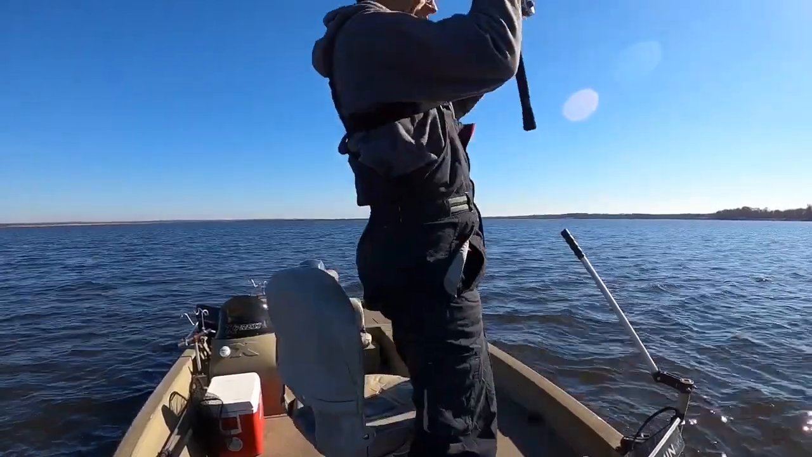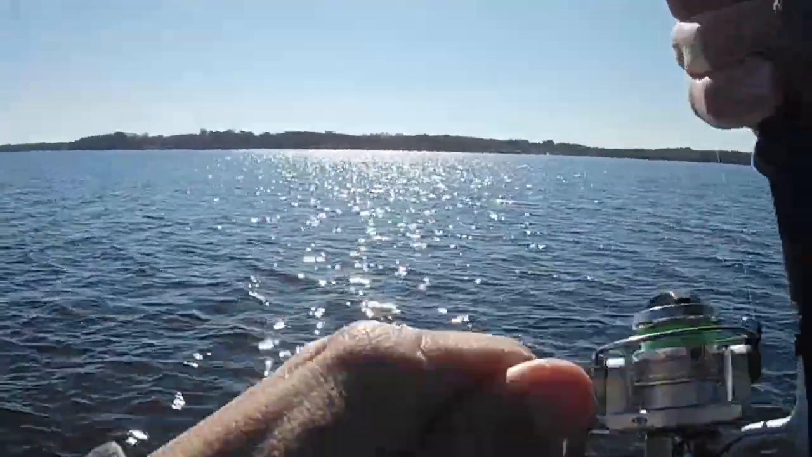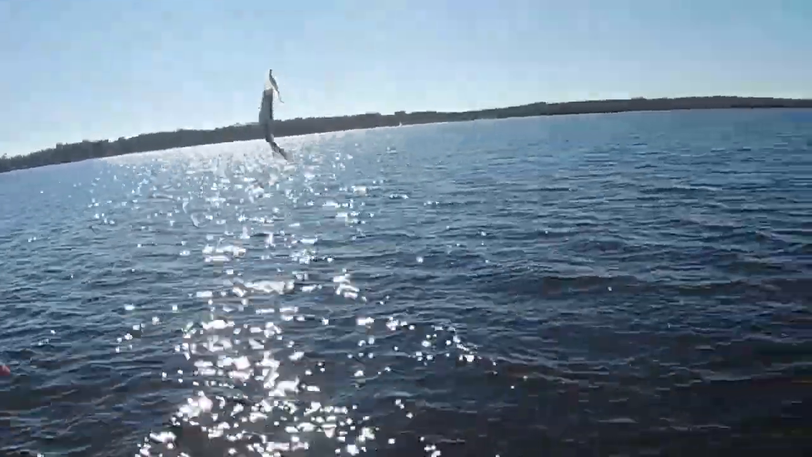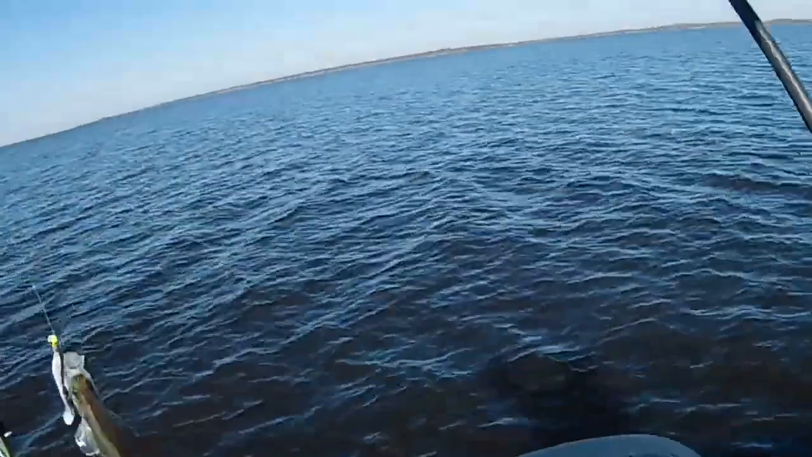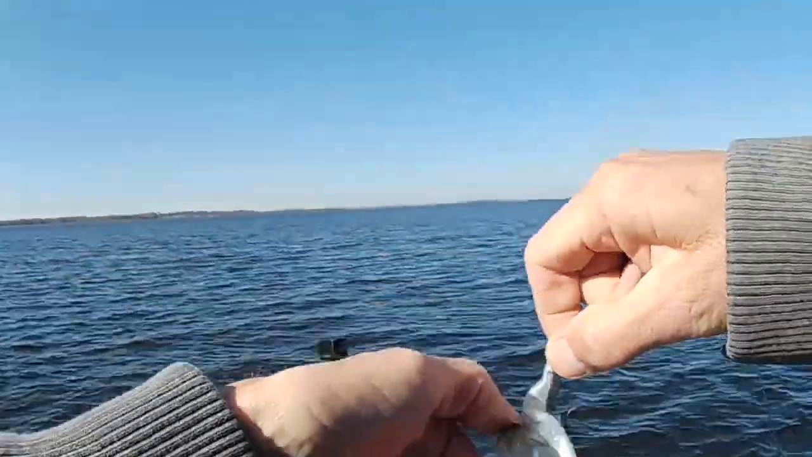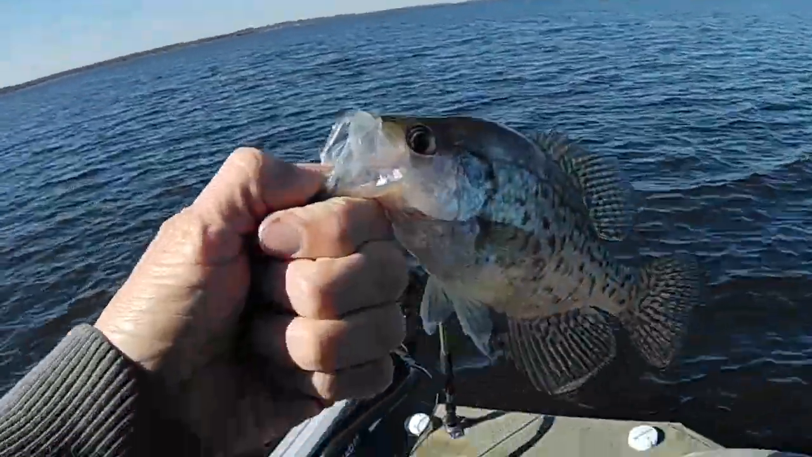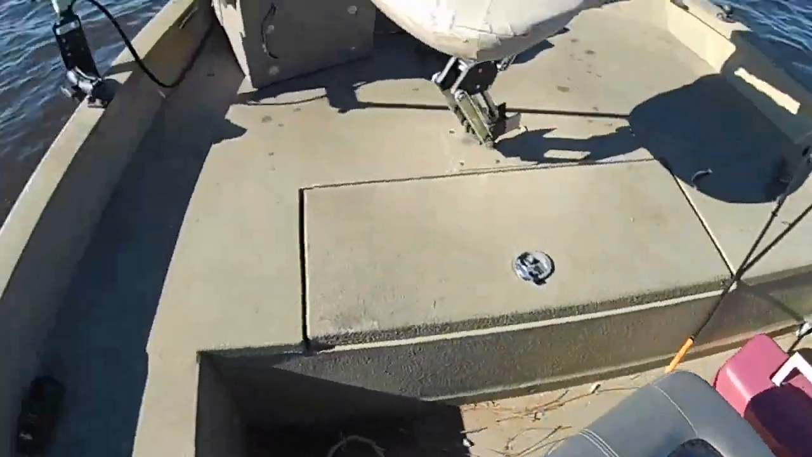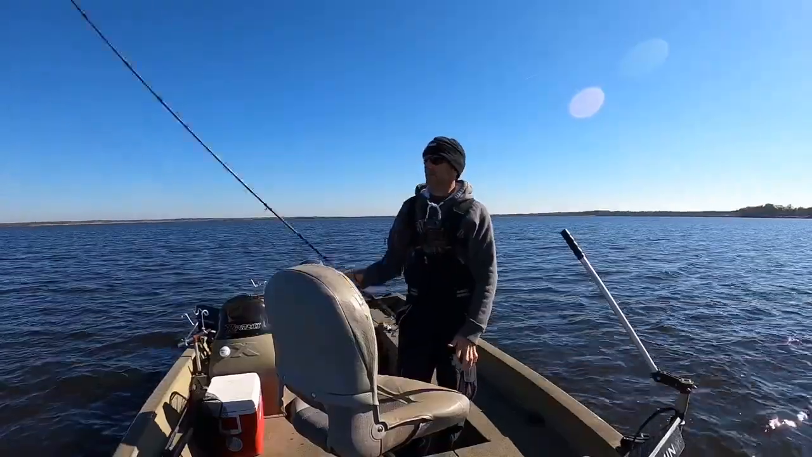He got it. He got it. He's little too. Try to catch big ones and catch little ones. There was just a big group of them. I dropped it down in amongst all of them, and right out there and got it.